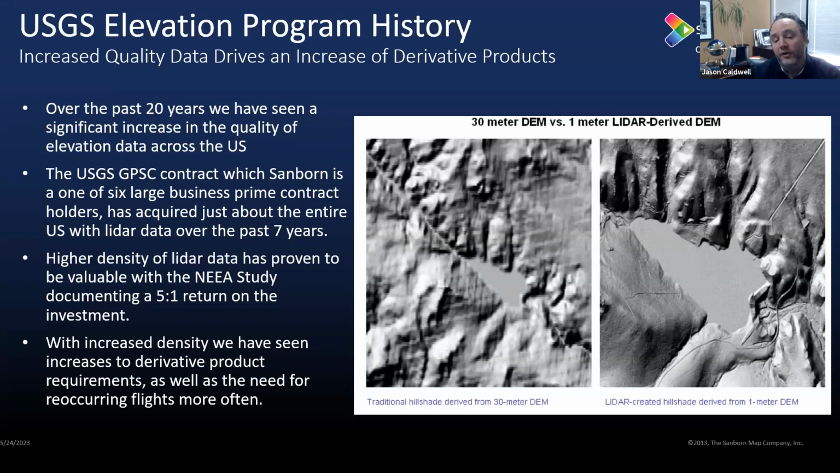One of the cool things about this program is that the USGS did do a study, and through that study, what they showed is the cost to collect and process and use the LiDAR. They saw a 5-to-1 return on the investment. And so this is a pretty incredible number. And after Srini talks, I'm going to talk a little bit more at the end of this presentation about how to improve that return on investment by democratizing data and expanding the use cases of the data itself.